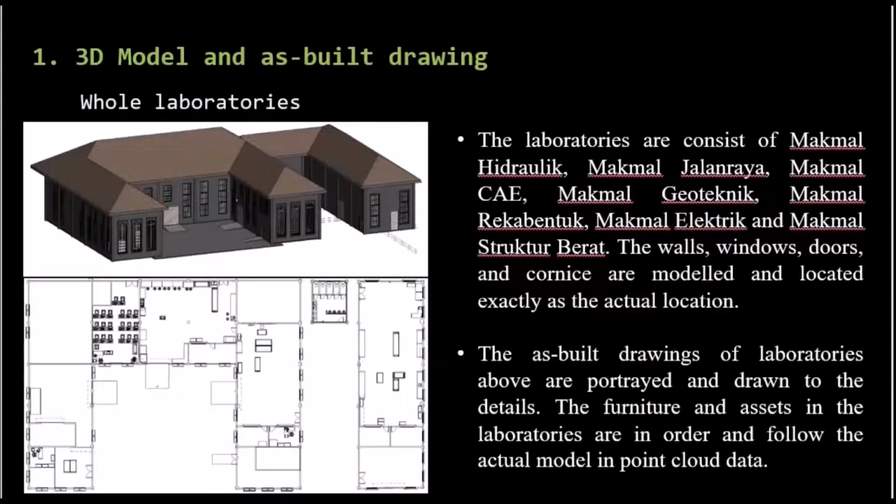Then the results and analysis. This is a 3D model and as-built drawing of the whole laboratories. The laboratories consist of makmal hydraulic, makmal jalan raya, makmal CAE, makmal geoteknik, makmal reka bentuk, makmal elektrik, and makmal struktur berat. The walls, windows, doors, and cornice are modeled and located exactly as the actual location. The as-built drawing of the laboratories is portrayed and drawn to the details. The furniture and assets in the laboratories are in order and follow the actual model in point cloud data.